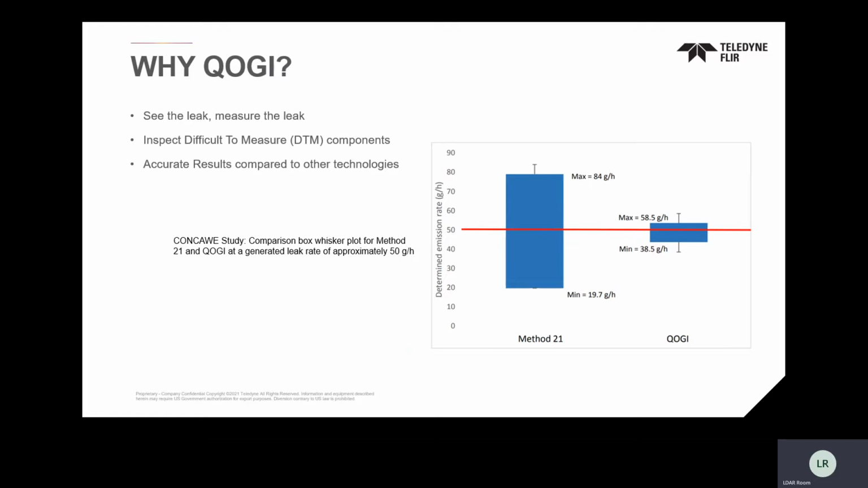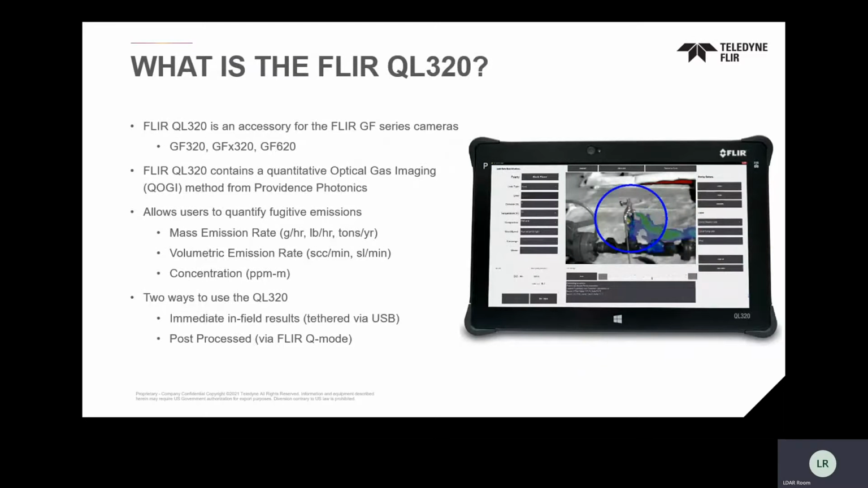And even in that case, optical gas imaging, as far as the quantification optical gas imaging solution, was over 5 times more accurate than a TVA or a sniffer in that application. Again, they're not finding the needle in the haystack. We're telling them where the needle is. Then they just have to actually go measure it. And then what do we do with this? What is the QL320 and what are we trying to do with this?